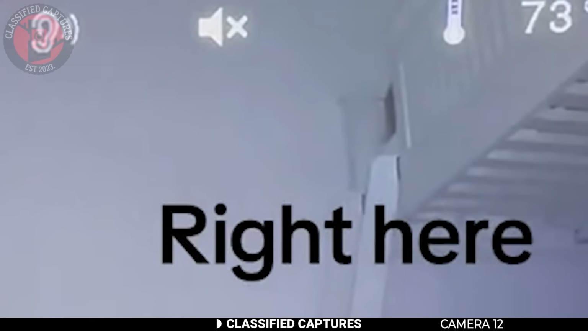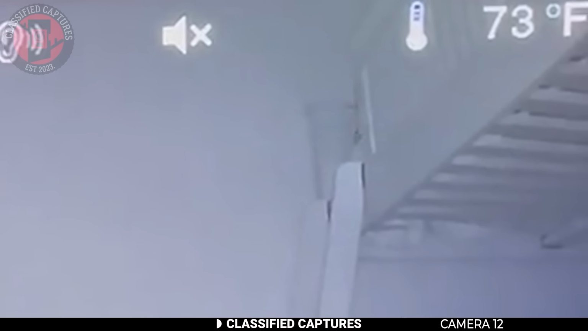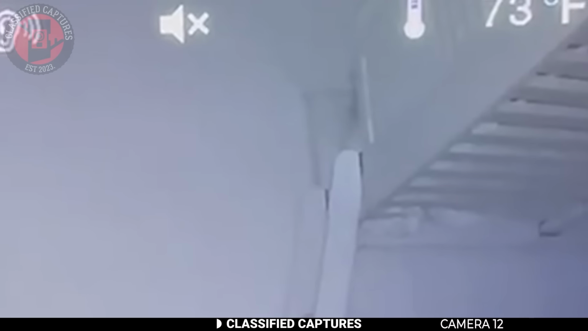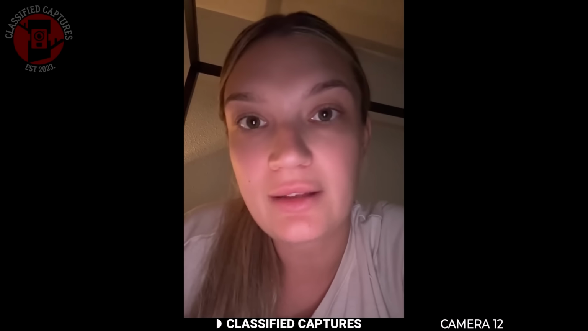From the side of the bunk bed, a dark, shadowy figure slowly emerged, leaned forward as if to peek at the baby, and then vanished within seconds. Panicking, the woman ran straight into the room, grabbed her child, and searched every corner. But there was no one there.